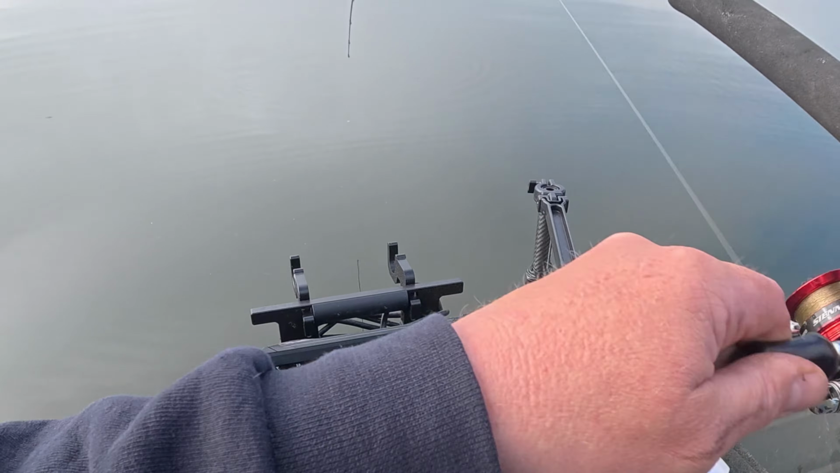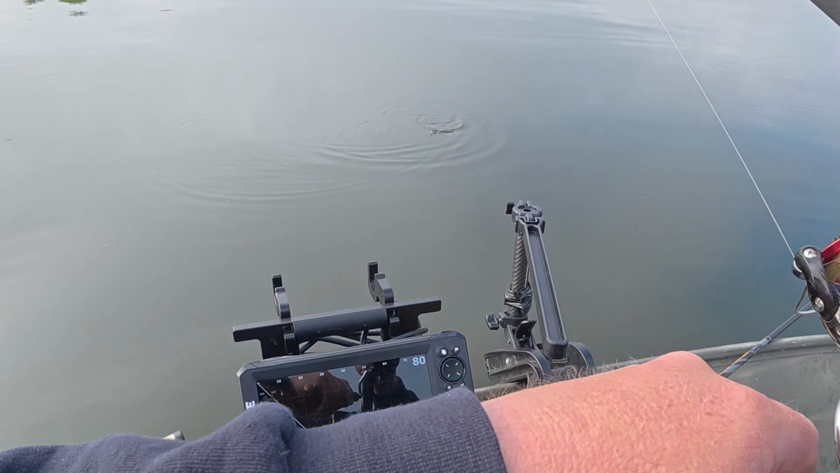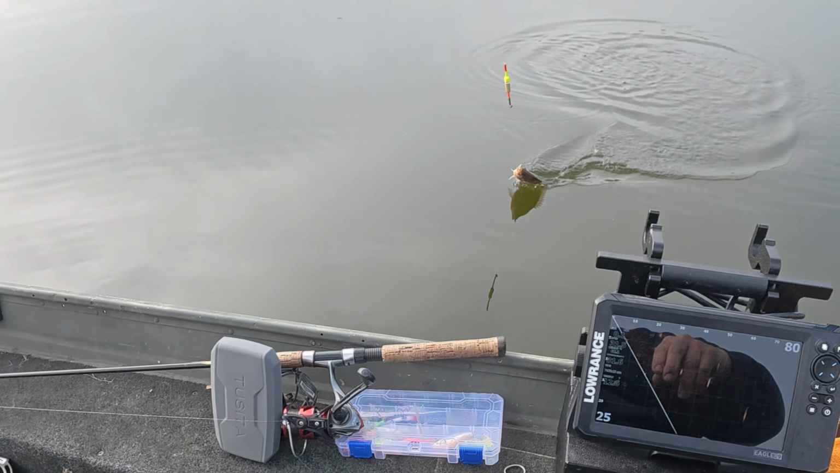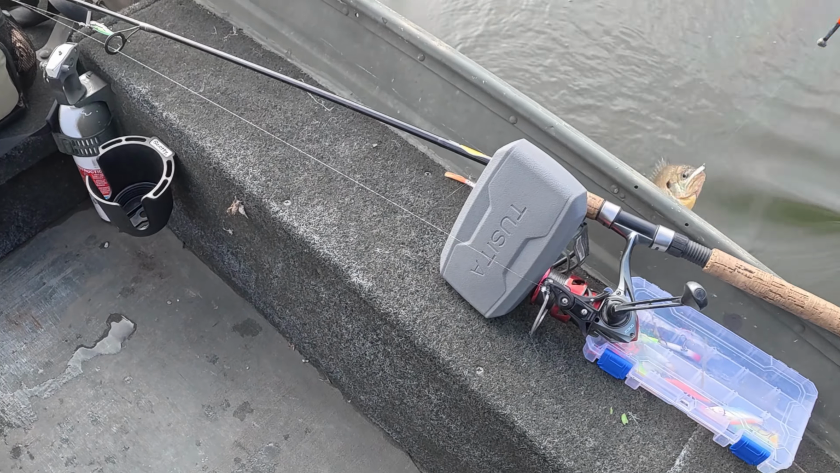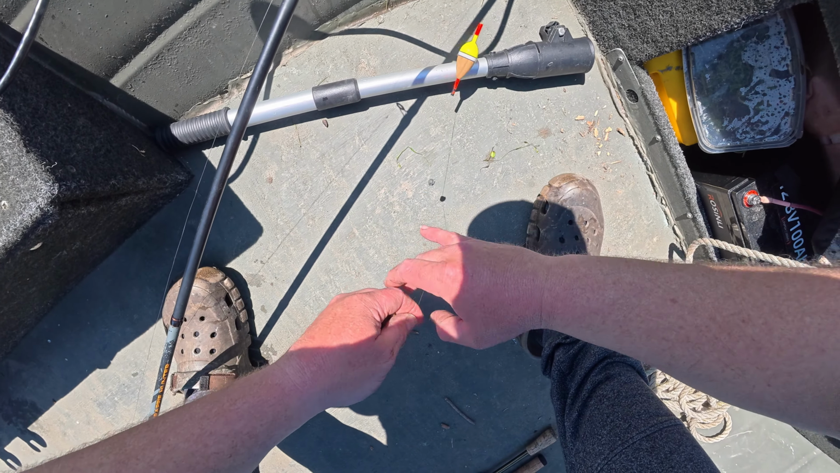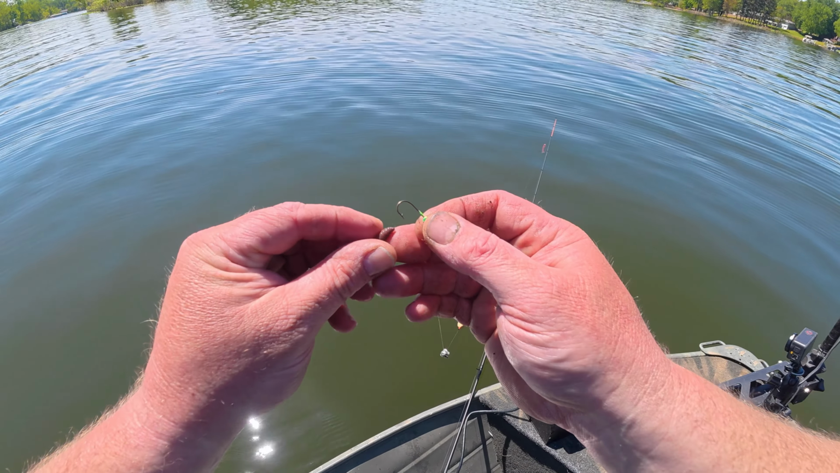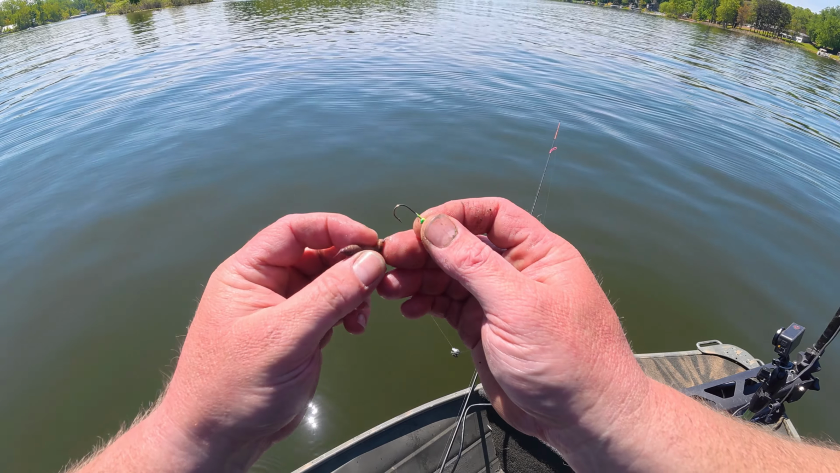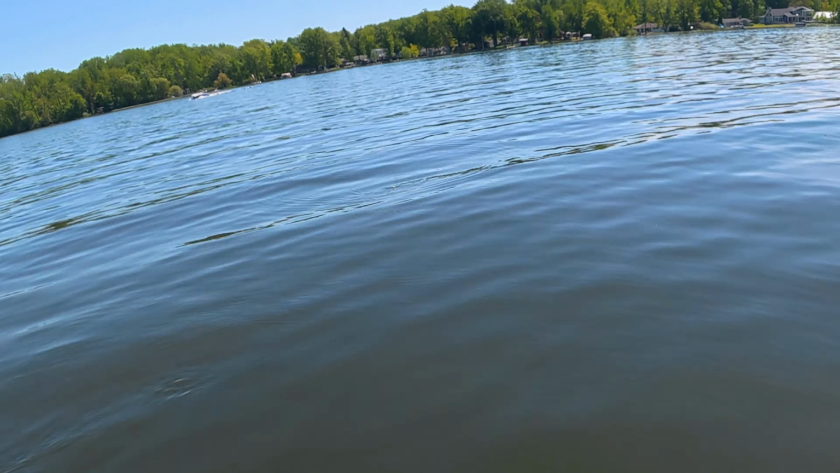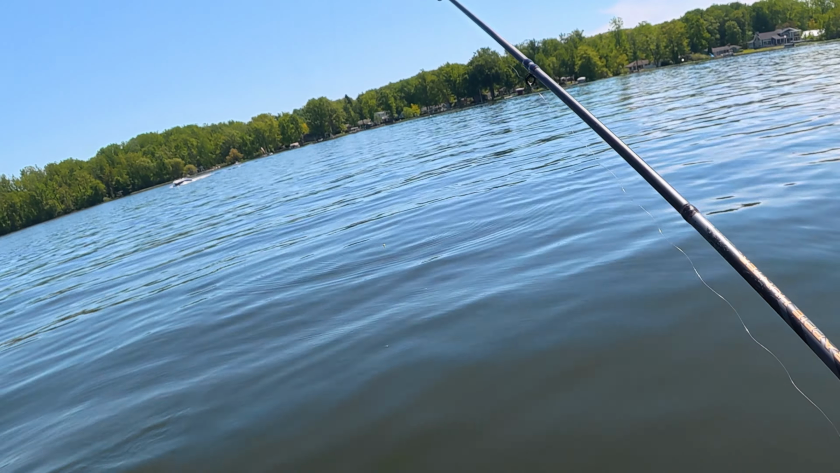Got him that time. Ooh. This one might be a little bigger. I hope. Yeah, it's a keeper. All right. It's got to be a panda of a bluegill. There we go.